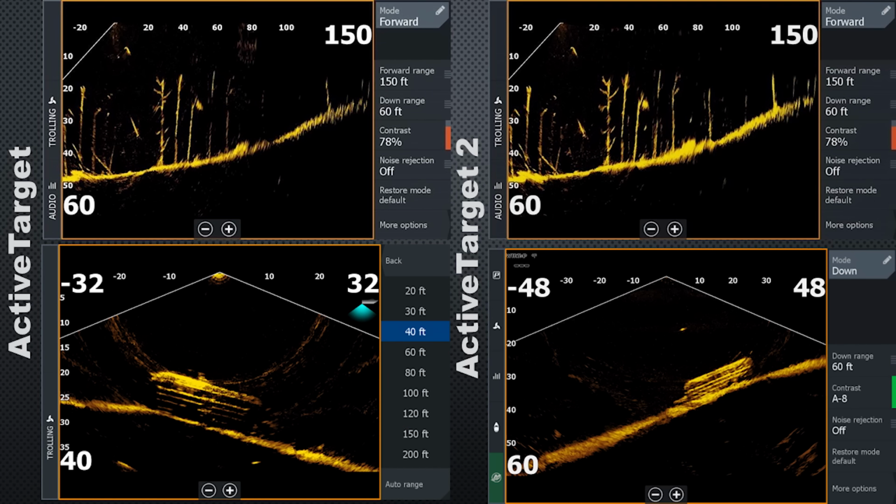Of course, one of the biggest questions, if you're already an ActiveTarget owner, is should you upgrade to ActiveTarget 2? Well, let's look at some comparison shots now. We have ActiveTarget on the left and ActiveTarget 2 on the right. The settings are the same on each transducer here. If you notice the top right in ActiveTarget 2, when you compare that image with the top left, the intensity of the signal is that much stronger.